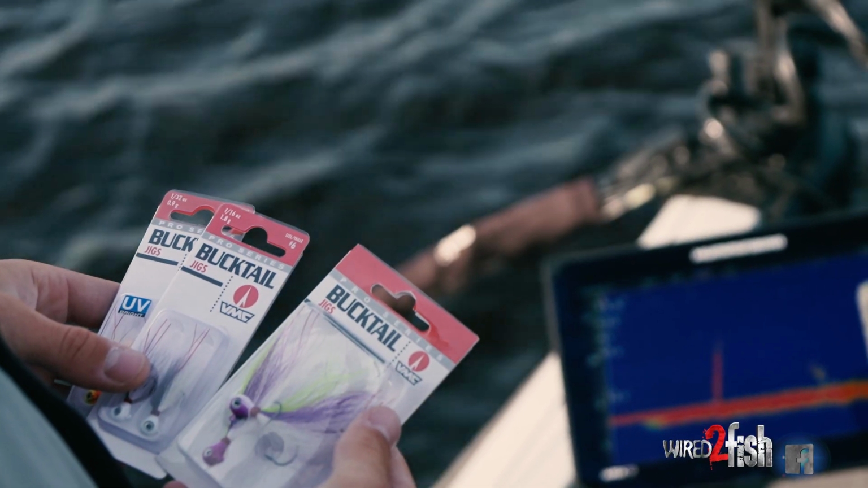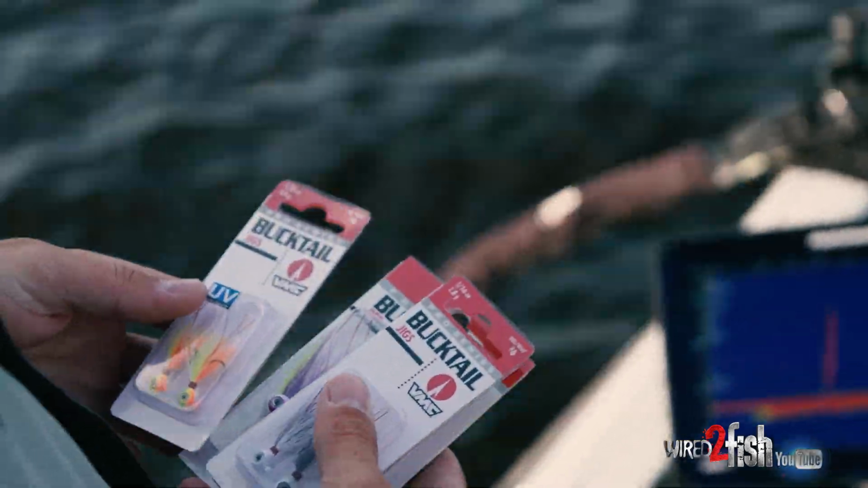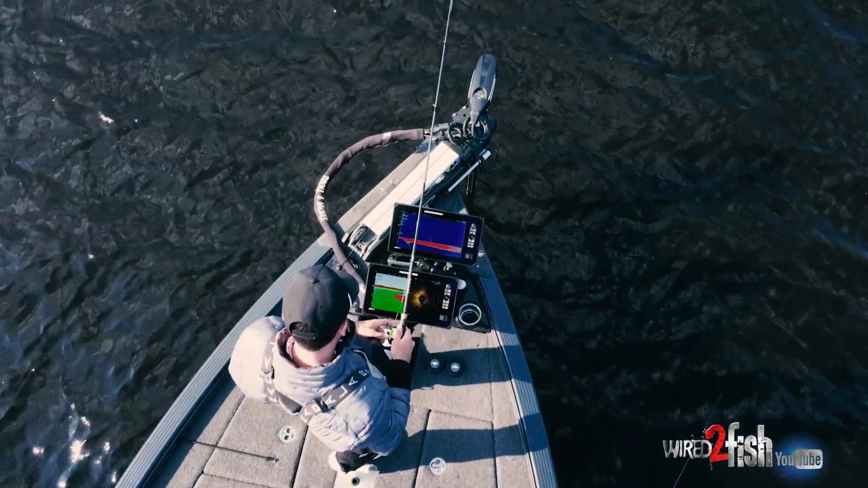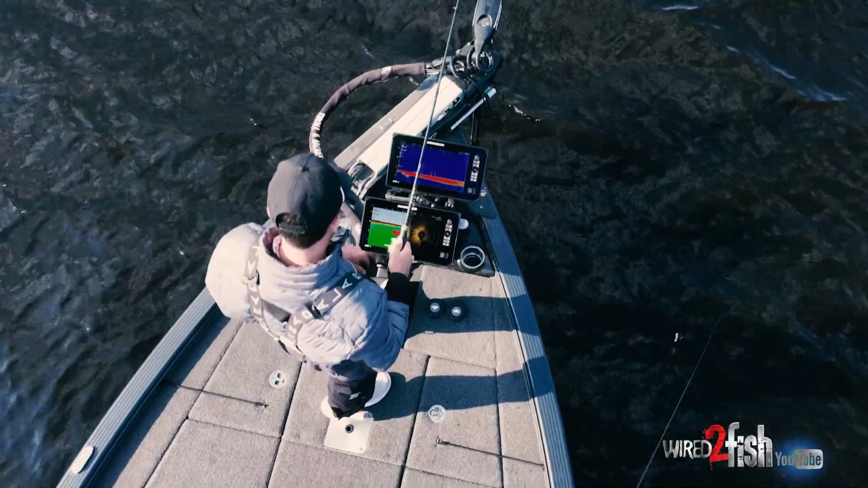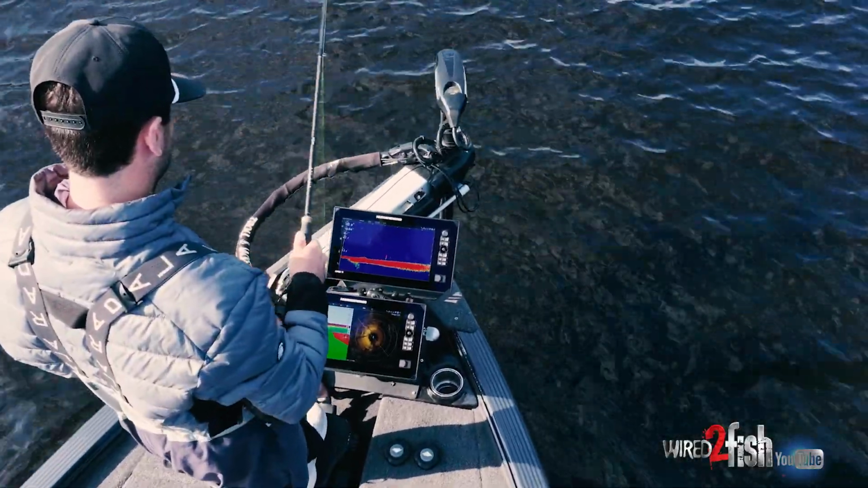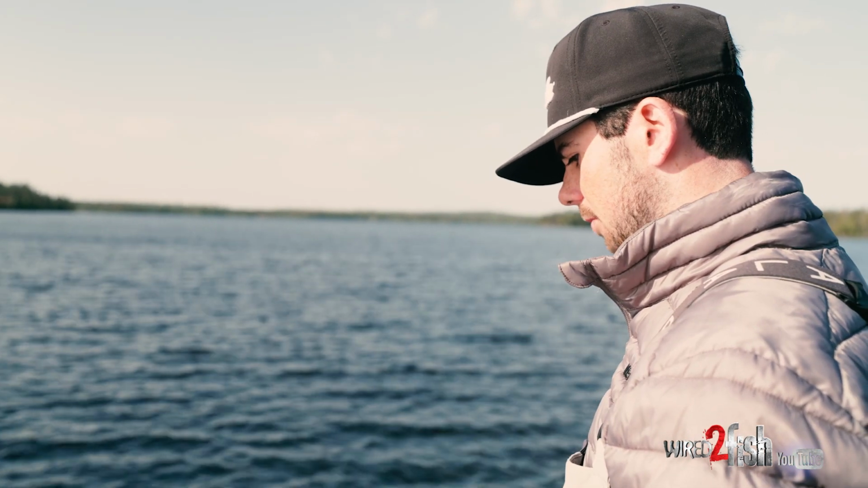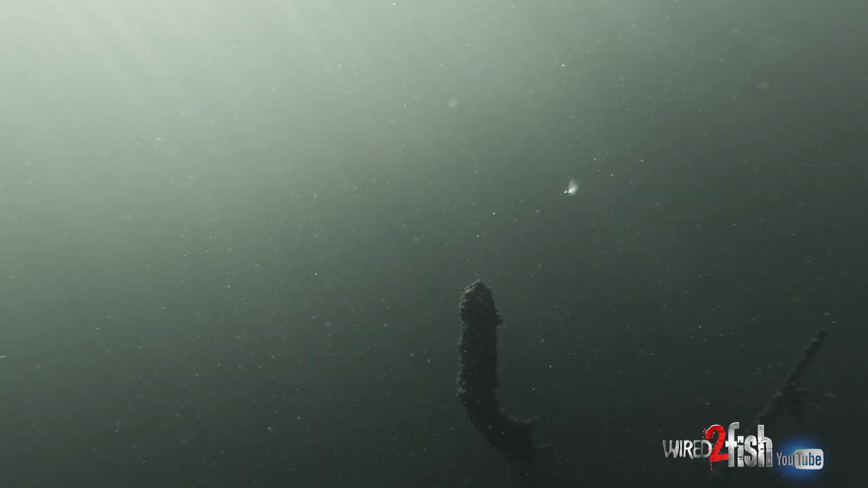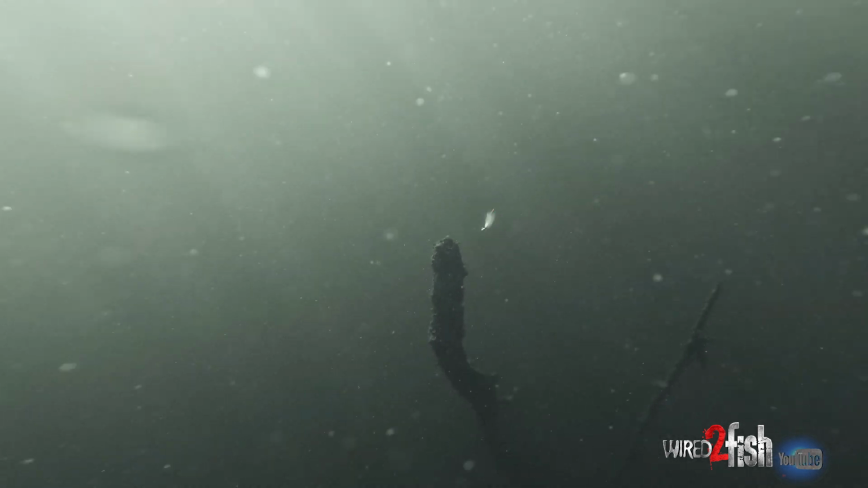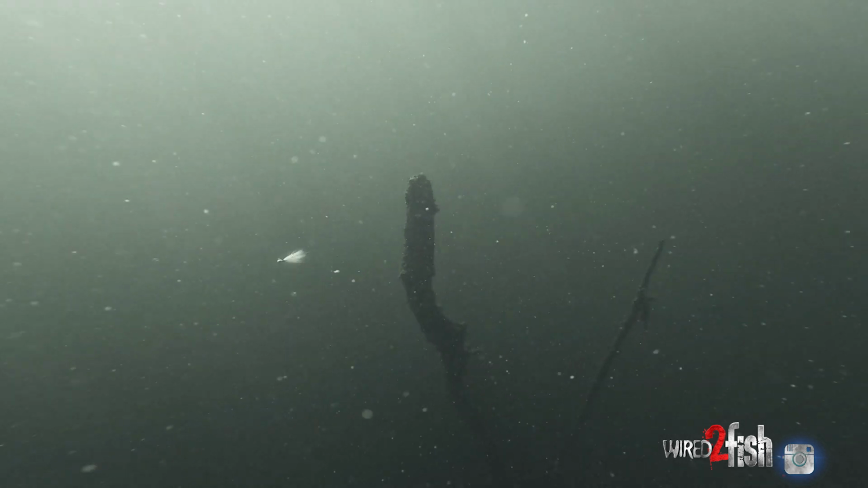And the weight that I choose is really wind dependent and then depth dependent, but mainly wind. I want to be able to throw this thing out in front of the boat when using forward facing, and so I opted for the 1/8 today, but if we were in windier conditions, even in this depth, I would maybe go up to 1/4 if I had a presentation small enough with that size weight. It's all about getting down to the fish.